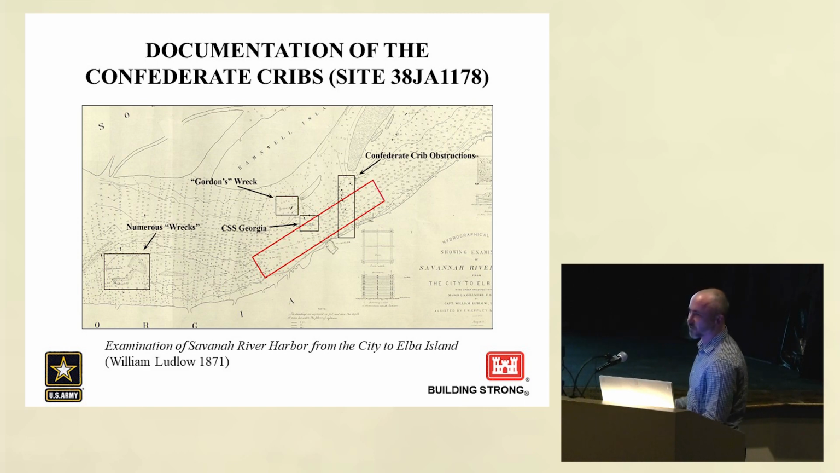The Confederate crib obstructions themselves are pretty highly degraded at this point, and that's not just from time. Obviously, they wanted to open the port back up after the war so they could make some money and eventually use the river for what they were using it for before. And so they had their own demolition, and surprisingly, they had divers back then. They had pretty heavy-duty machinery to pull that stuff down. So that's part of the whole process. It's not just wood degrading from shipworms and everything else. It was actively removed. So what we're dealing with now is what's left.